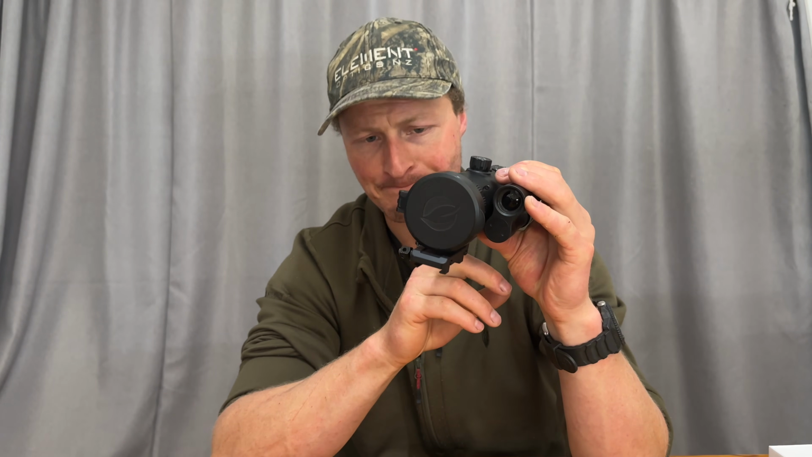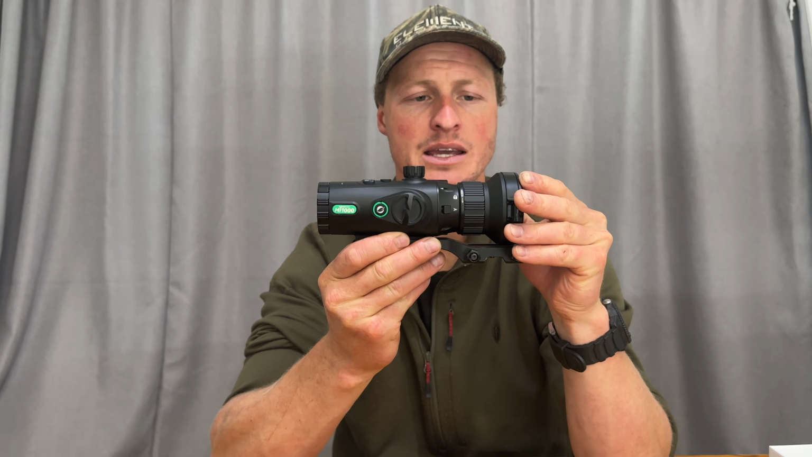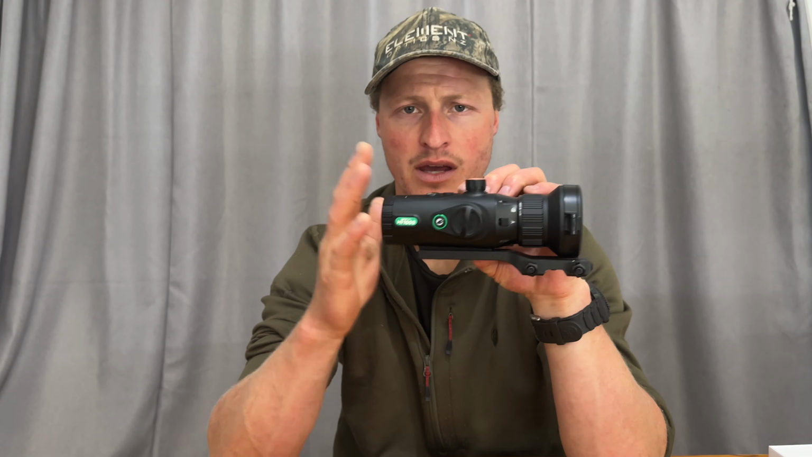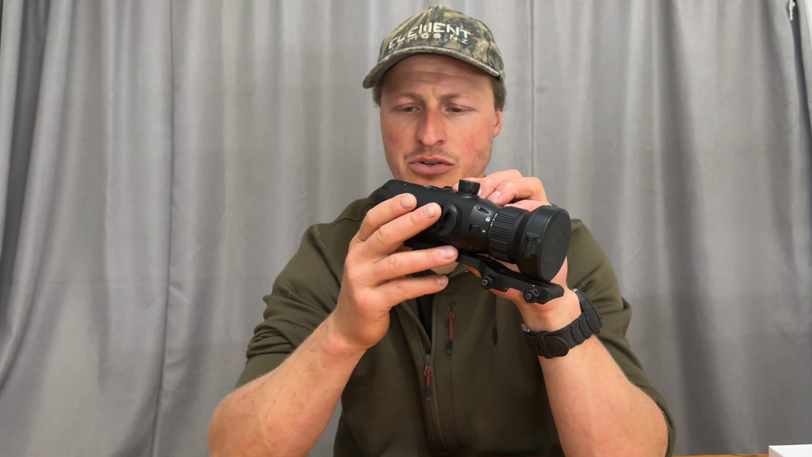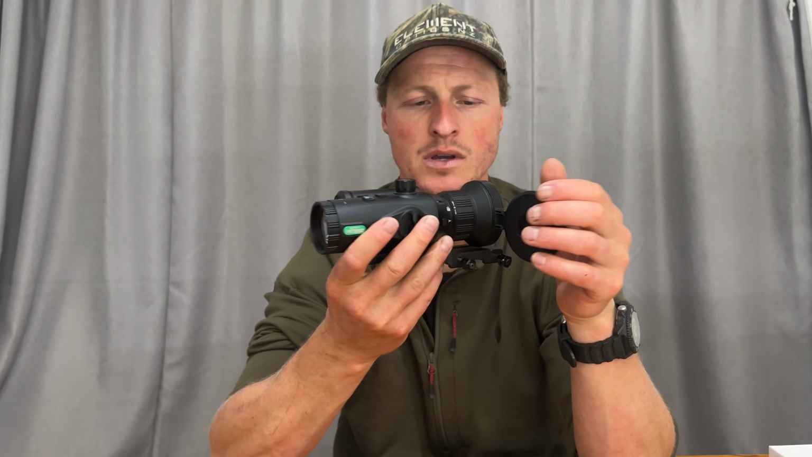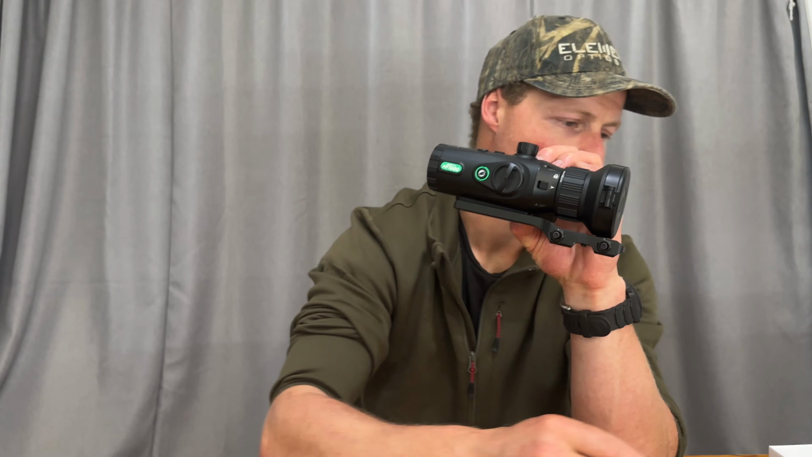that surface clean. The other thing that I wish they did was put another cap similar to this on the rear. This did come with a cover, but it was a rubberized cover that simply popped off and wasn't attached to the unit, so easy to put on during transit and things like that. But when you're out in the field, it is sometimes really nice to have that reliable system covering up your glass and looking after your optic.